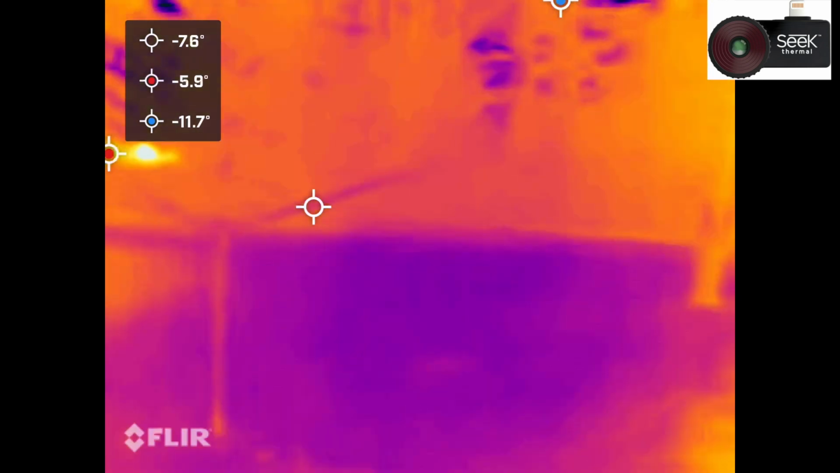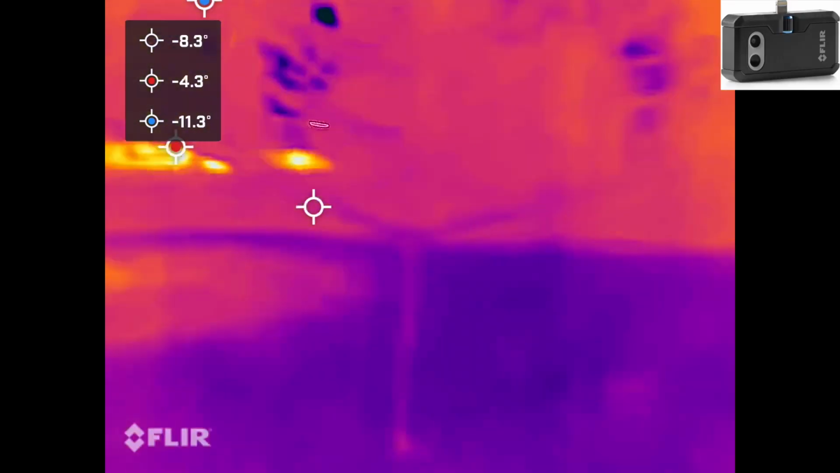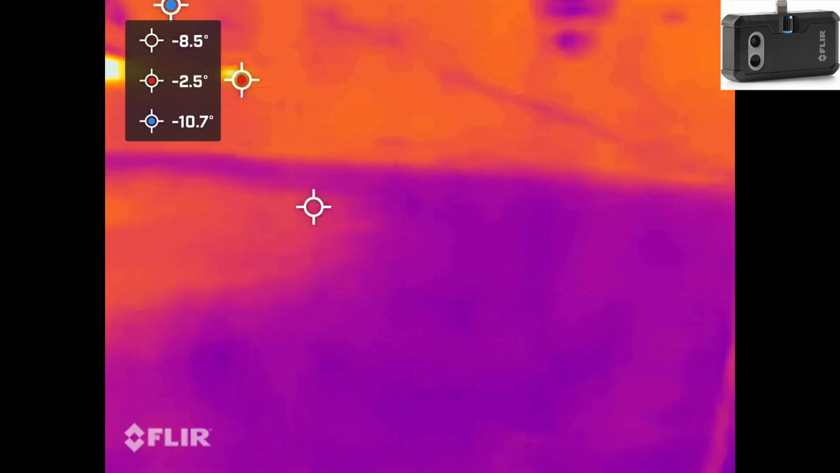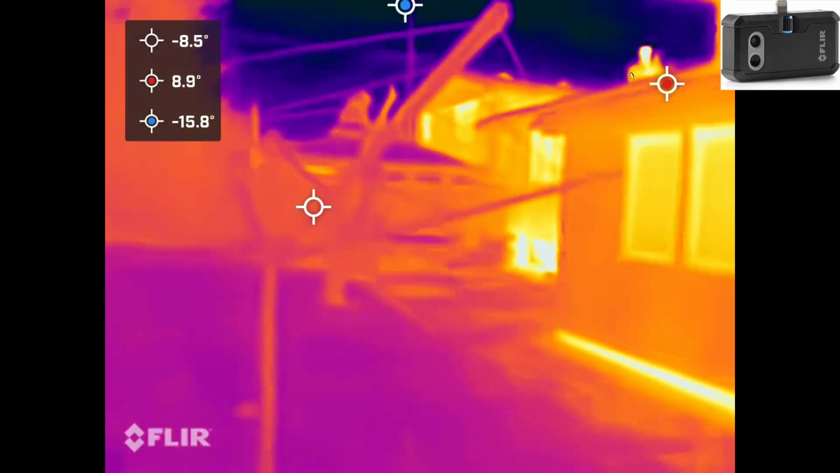And then the same footage with the Flir camera. It seems to be much more responsive. At least it's not stuttering for recalibrating, but the image is a bit more blurry because it has lower resolution.